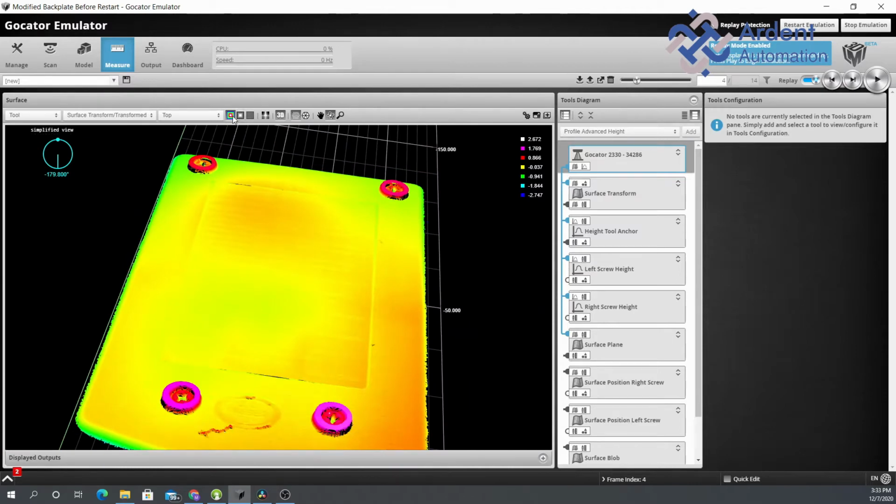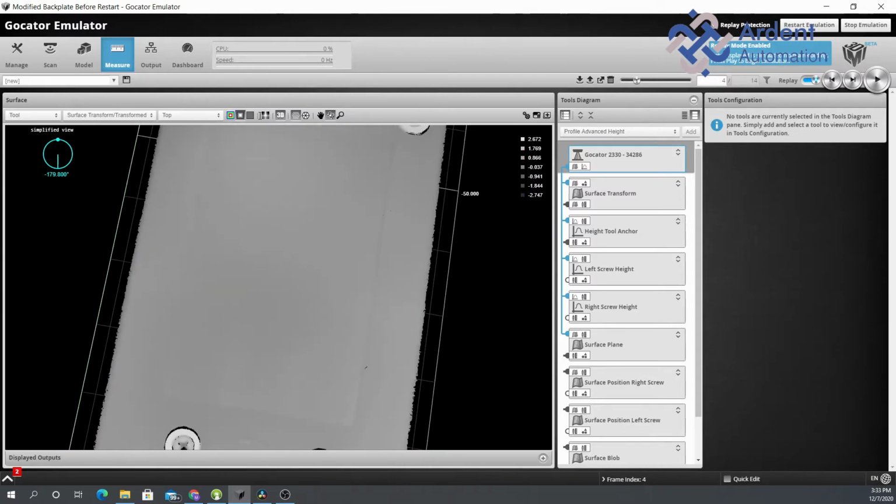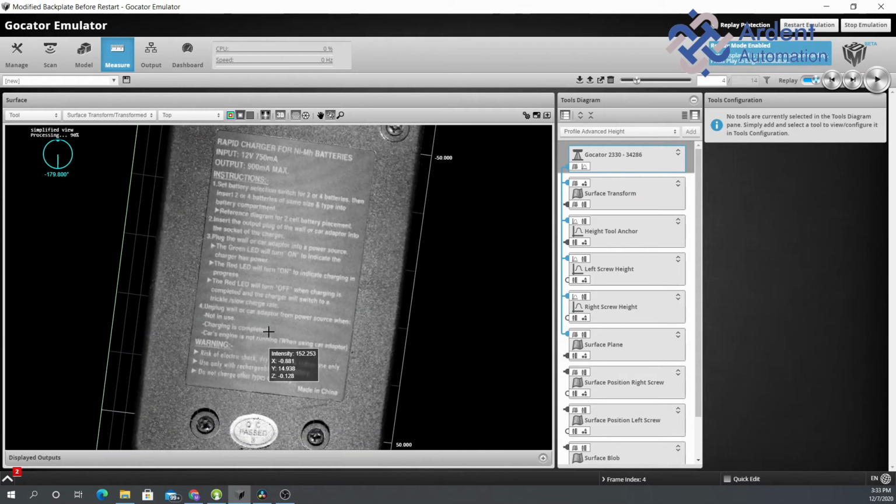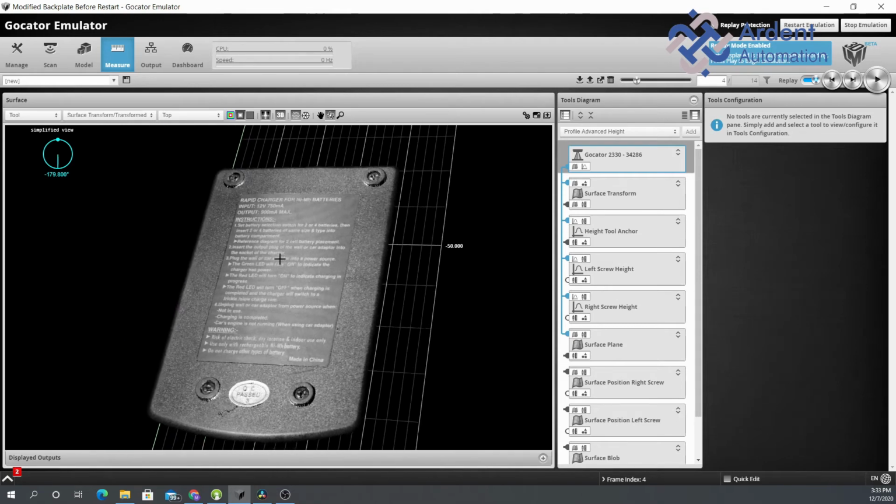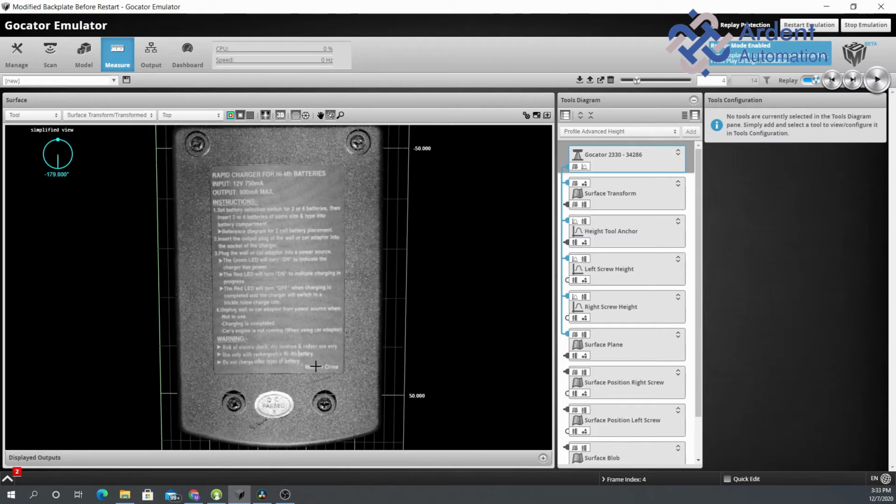And then we're going to flip over and look at the intensity. Turn the intensity off. There we go. And so what you have here is going to be extremely similar to what a standard 2D camera would give you in a grayscale.